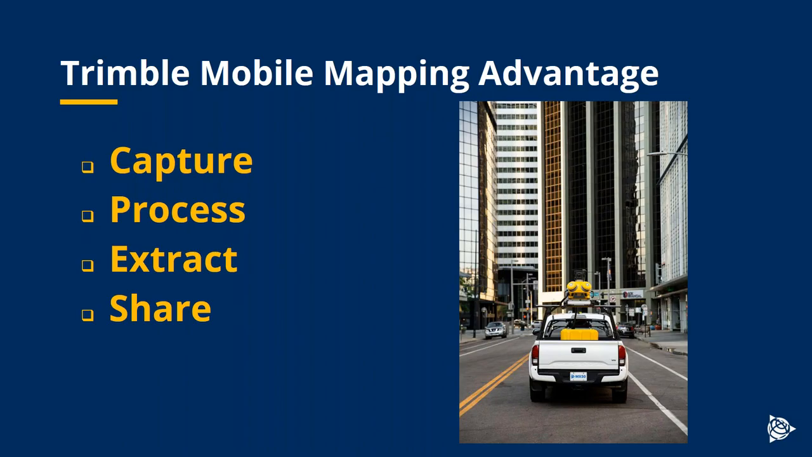So capture, process, extract, and share. This is the Trimble way. Capture, process, extract, and share.